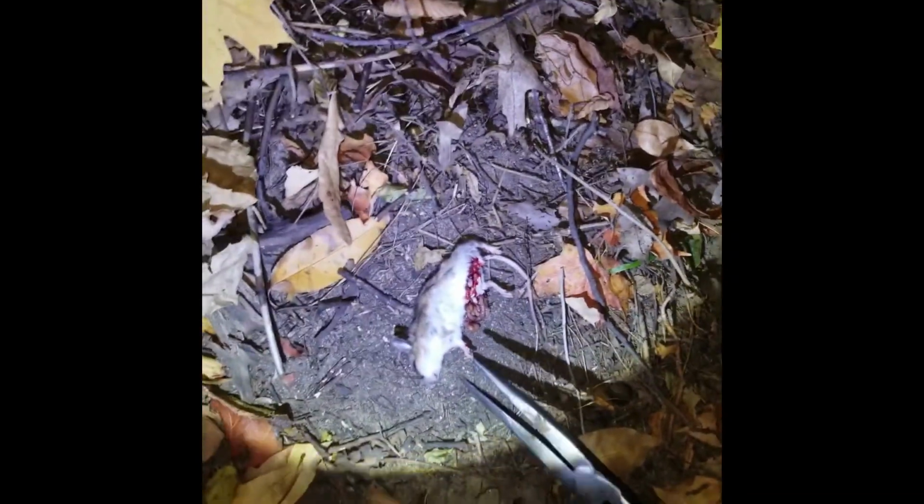Yeah. Let's go see what that was. I didn't record me pulling him out of the middle of that thing. But I did get him. Again. I think I got him right there as he was sitting on the branch and went right through him. So another one to the rock.